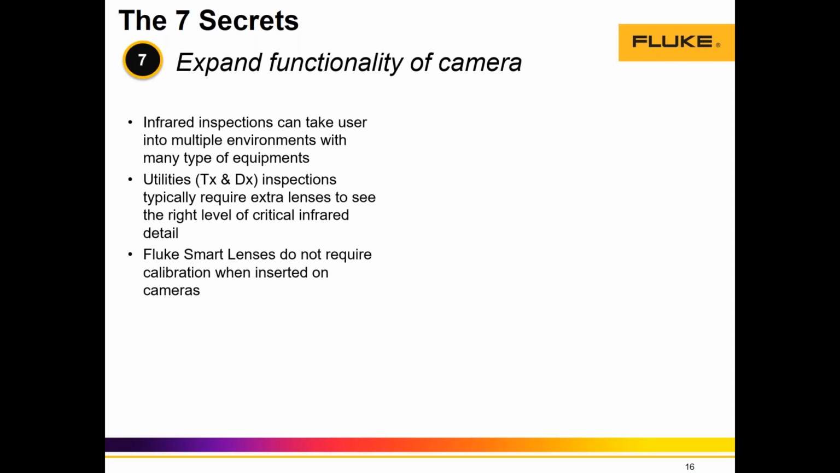Across the market, the typical types of lenses that we can find are wide angle lenses and telephoto lenses in different scales. But a key comment that I want to make here is that lenses require calibration when they're adapted to a thermal camera, and our Fluke Smart lenses do not require calibration when inserted. Once they're purchased, they can be easily adapted to whichever camera we're using. If it's a TI 300, 400, or a TIX series, they don't require uploading any type of firmware through an SD card. You just plug it in and it's good to go.